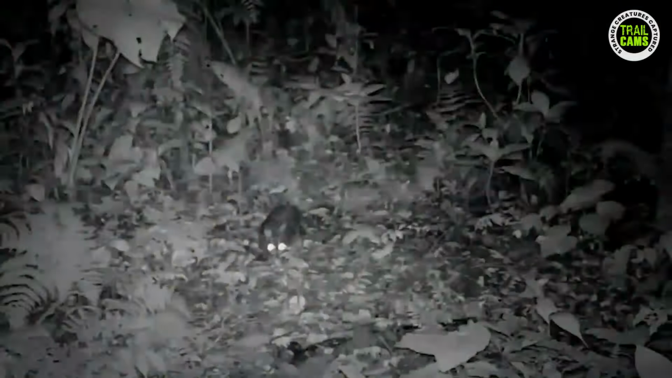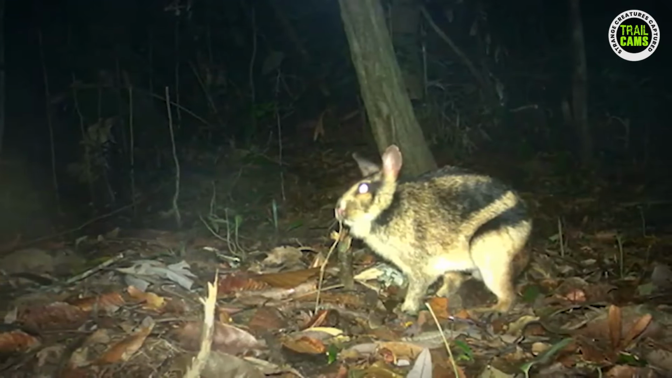Introducing the exceptionally rare striped rabbit, an elusive creature that may have escaped the attention of even the most devoted rabbit enthusiasts. The Sumatran striped rabbit, residing exclusively in the mountainous forests of Sumatra, holds the distinction of being one of the most uncommon rabbits worldwide. Its documented appearances are few and far between, with the last known photograph captured in the year 2000 within the confines of Bukit Barisan Park.